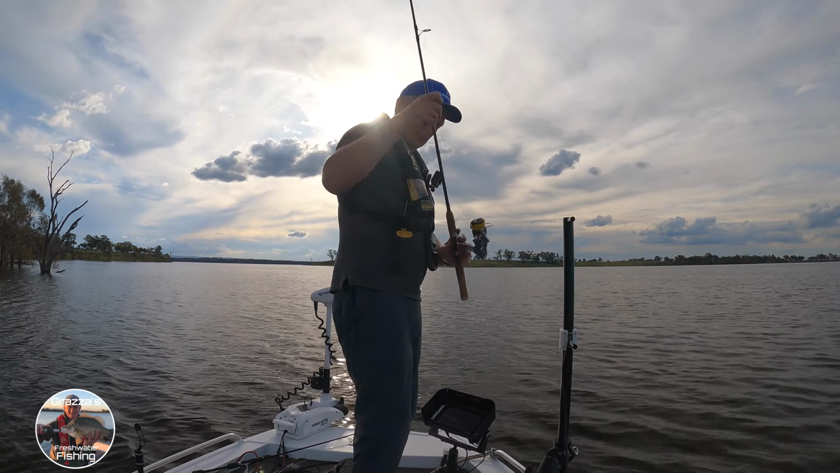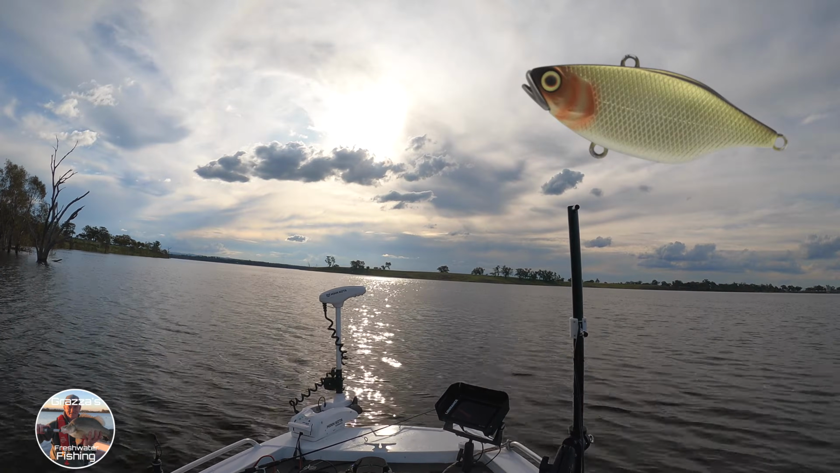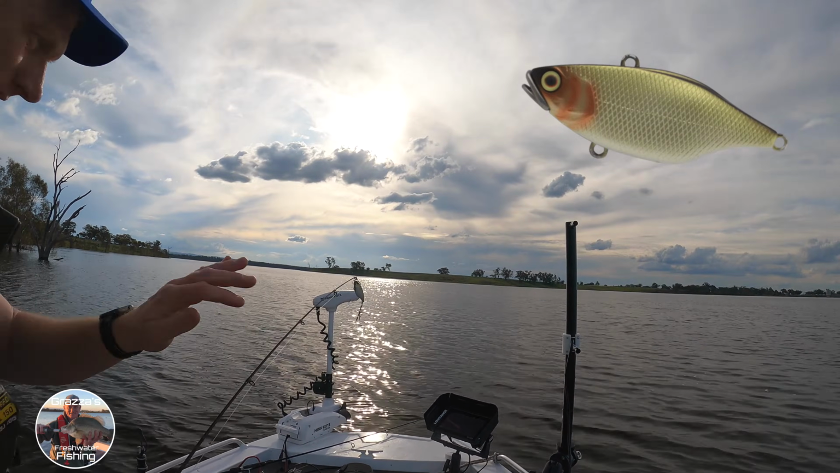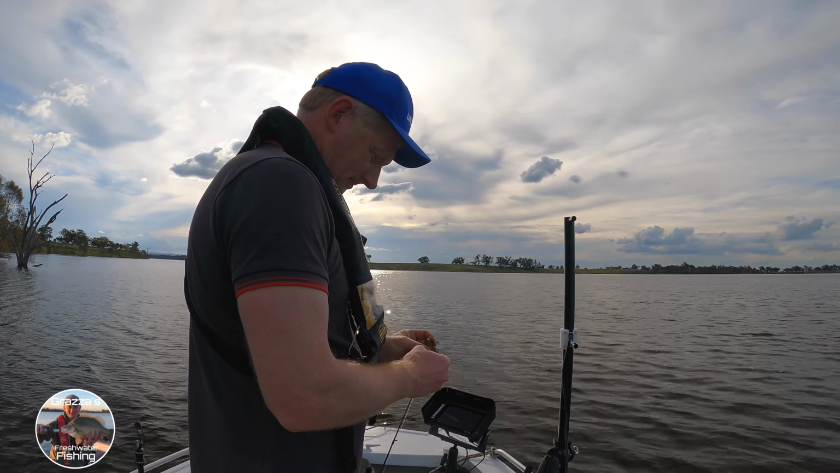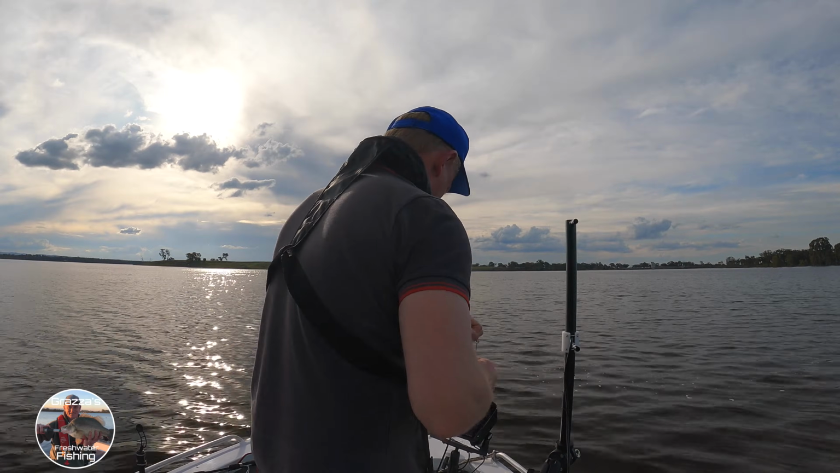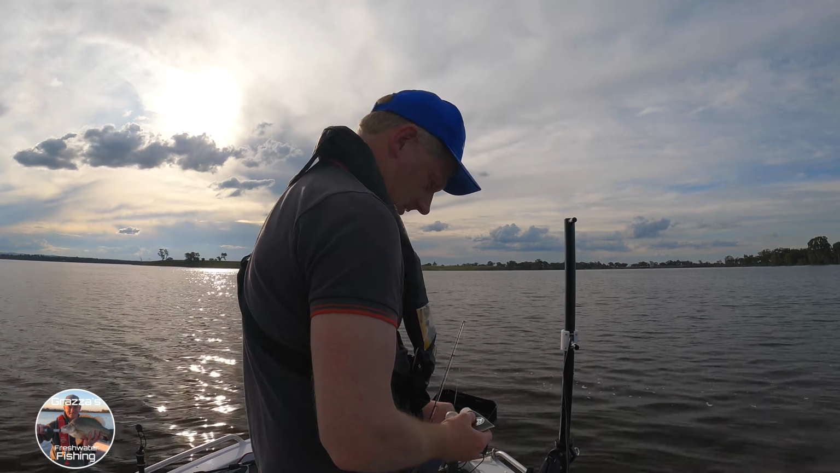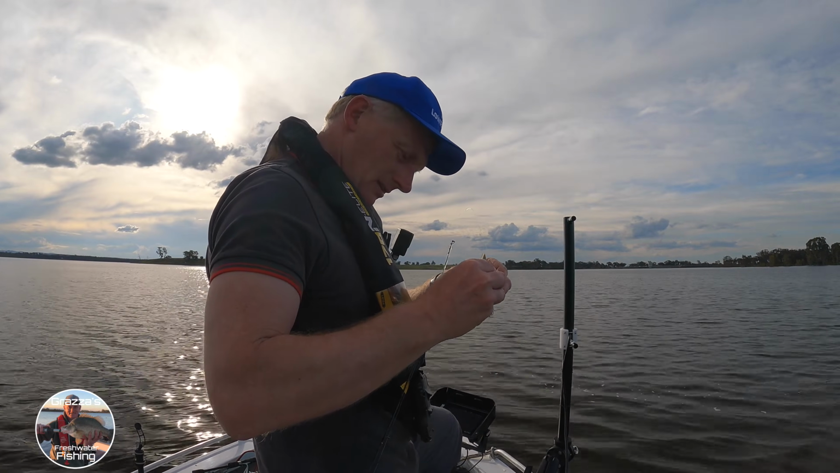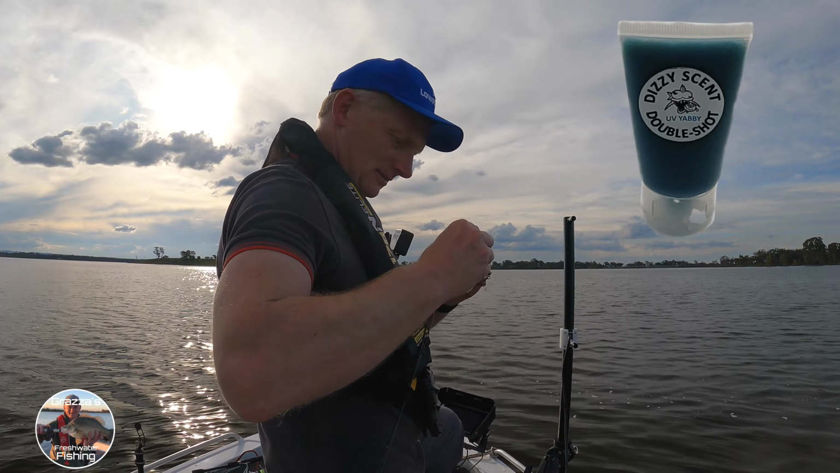So no luck on the black one. We might go and try a little silver one. Give that a whirl, see how we go. Some of this lure scent on the old yabby.